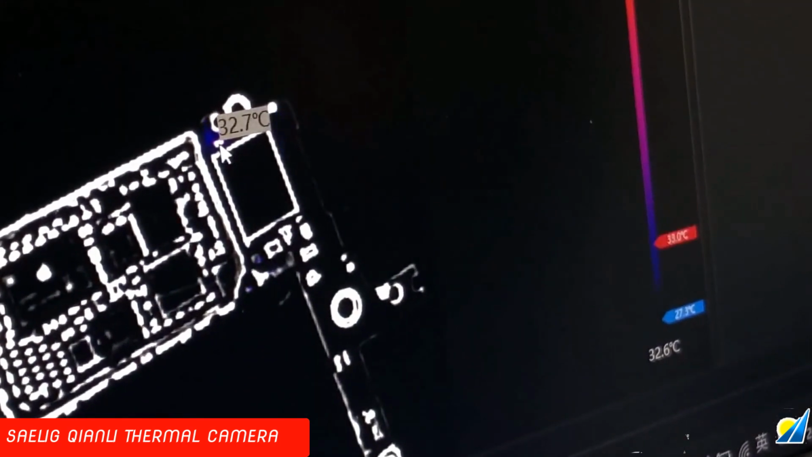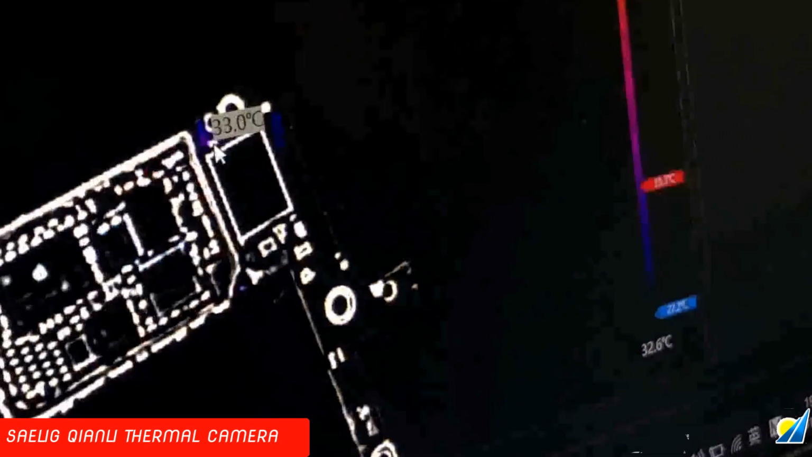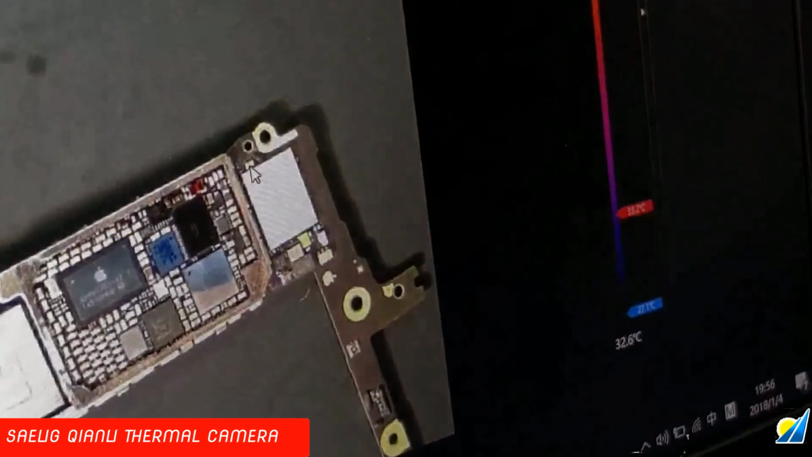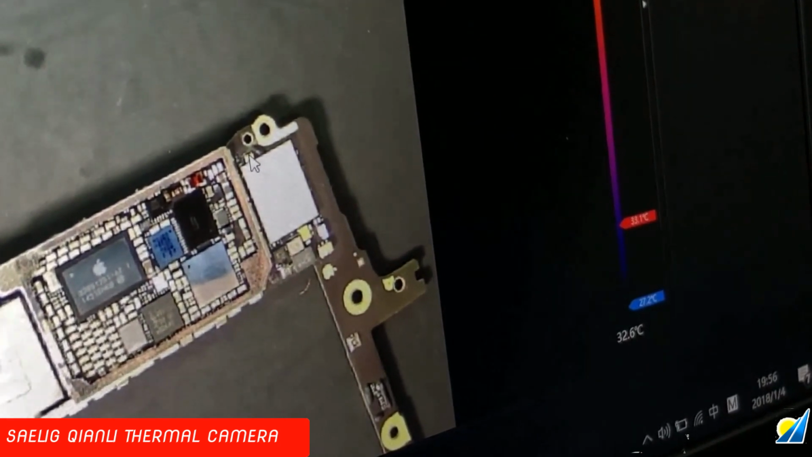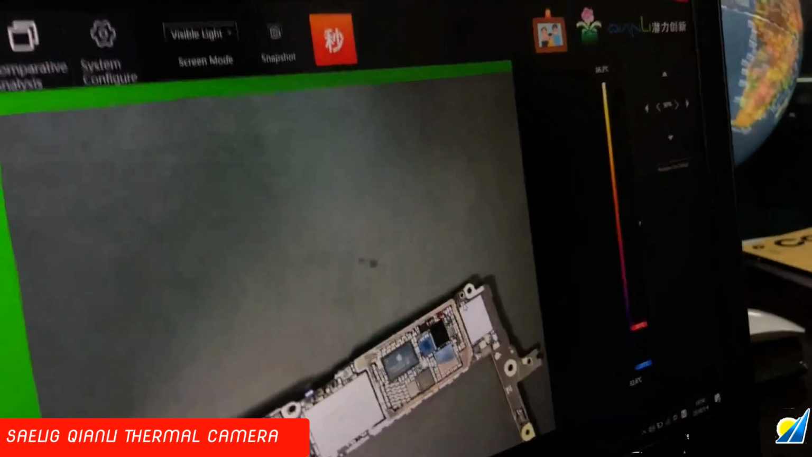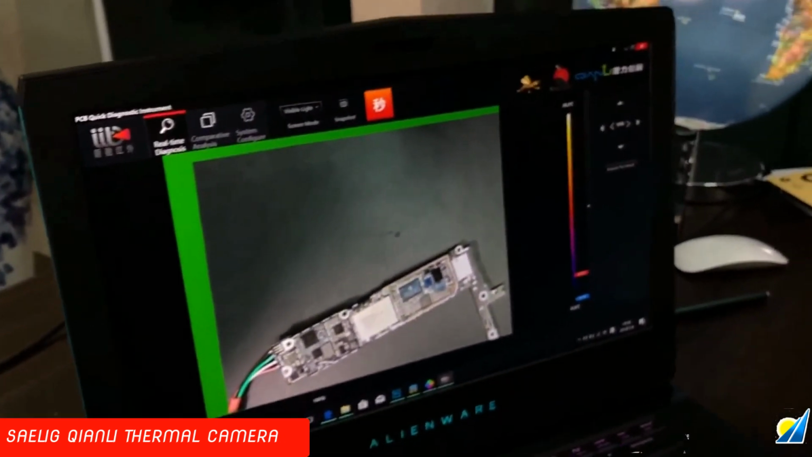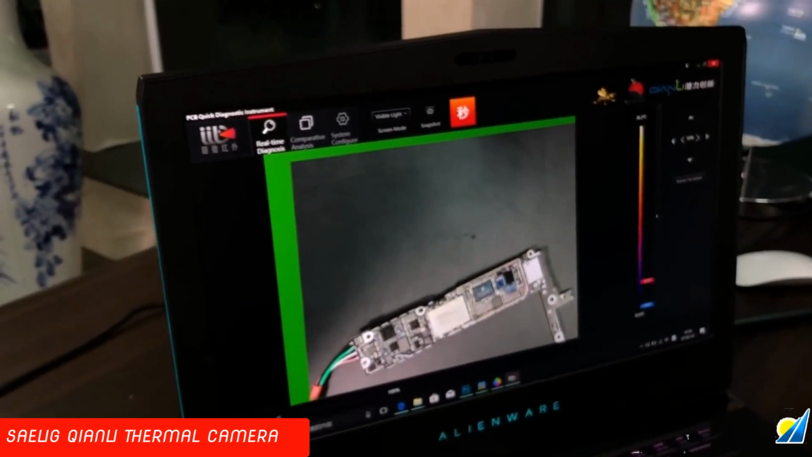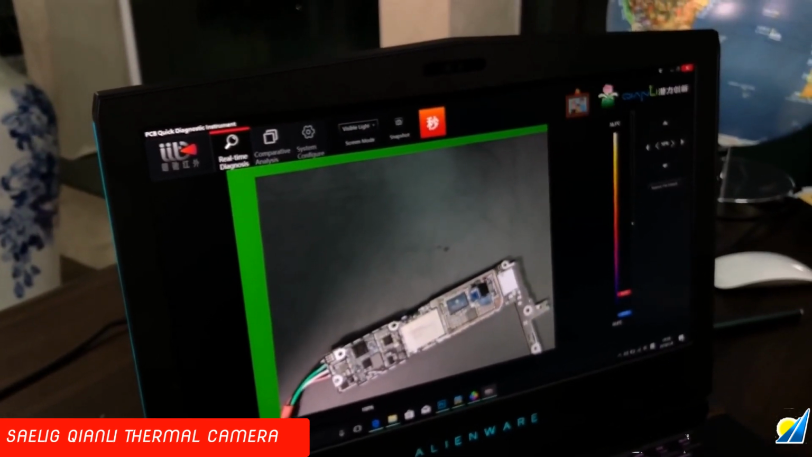And you can use the space button to change the infrared light with the visual light. So now you can see clear. This comparator, how do I pronounce it? This small IC has the problem, so you can very fast find the problem. And this is just connected to the power supply, and we didn't even turn on the power.